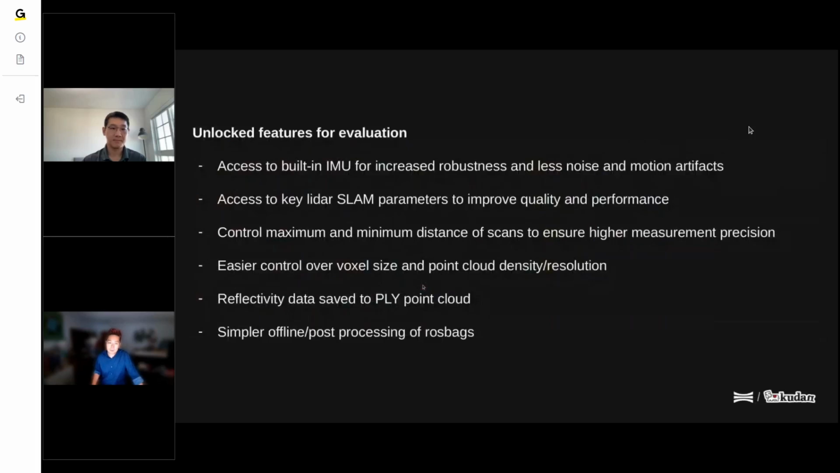Okay. So again, as I shared earlier, we have taken a lot of feedback from our customers, and we've tried to work with Ouster so that we can provide an improved evaluation experience that gets you a closer experience to our full version of the software, and also maximizing the capabilities of the Ouster Lidar. So one of the biggest highlights is having a built-in IMU on the Ouster Lidar. It really helps with reducing noise and just reducing motion artifacts.